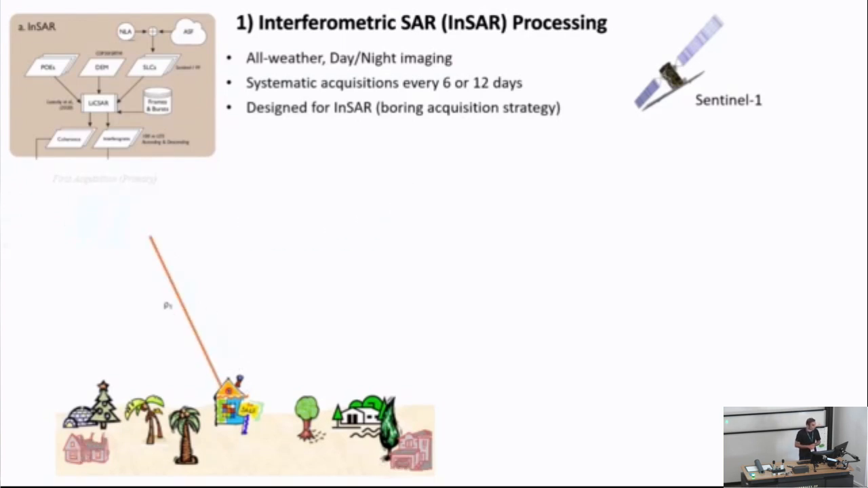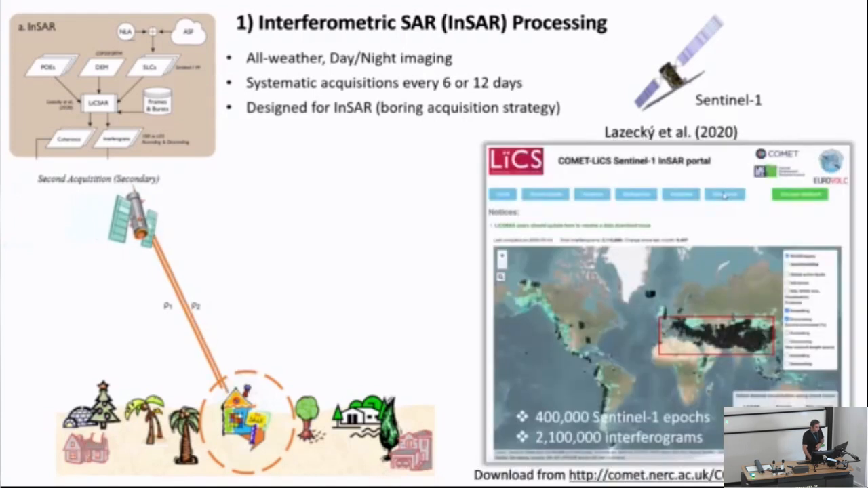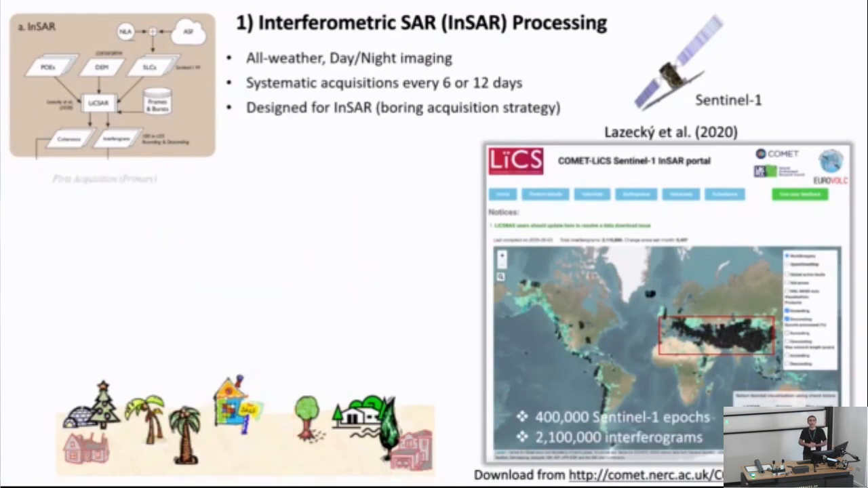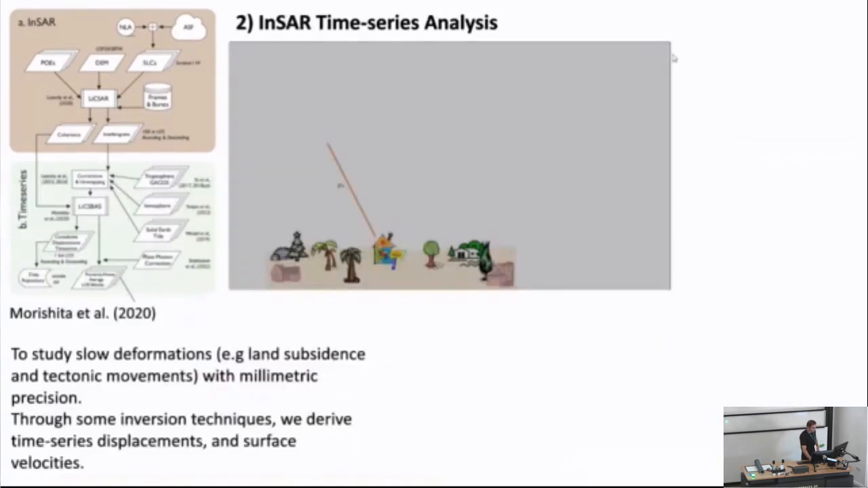In order to efficiently process these interferograms, we developed a system in COMET, which is called the COMET LiCSAR system. This system is an automated InSAR processing tool which generates interferograms on a global scale. So far, we have processed more than 400,000 Sentinel-1 images and produced more than 2 million interferograms, which cover the whole region. The data are publicly available to access.